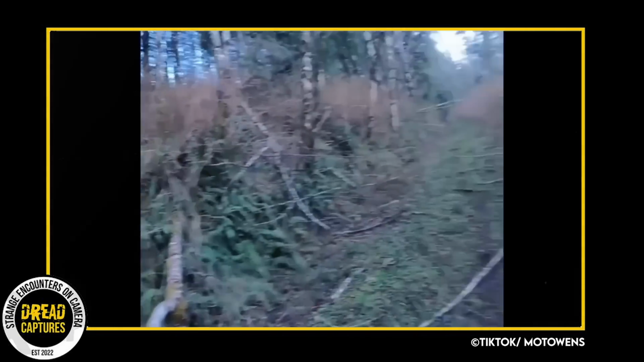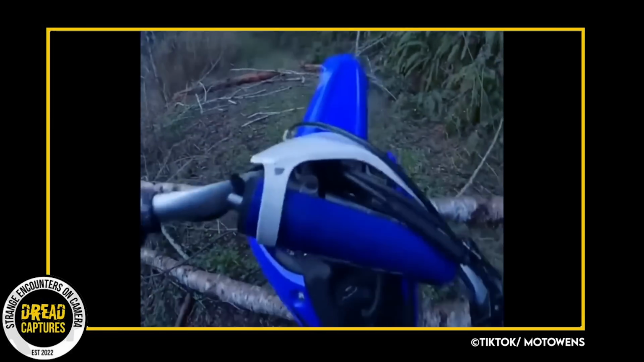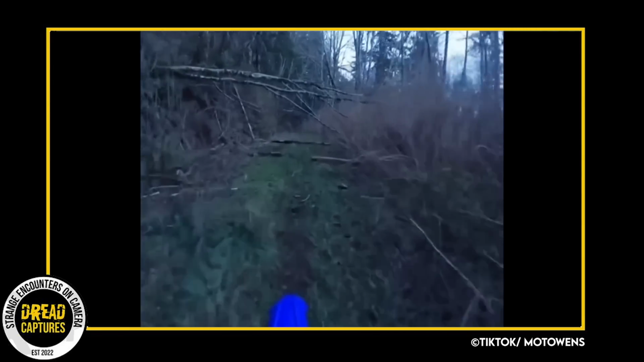Commenters on the TikTok thought it could be a mountain lion or even a skinwalker shape-shifting and trying to lure him into the woods. Yeah, I think it's a good idea that he left. Let me know what you all think this could have been.